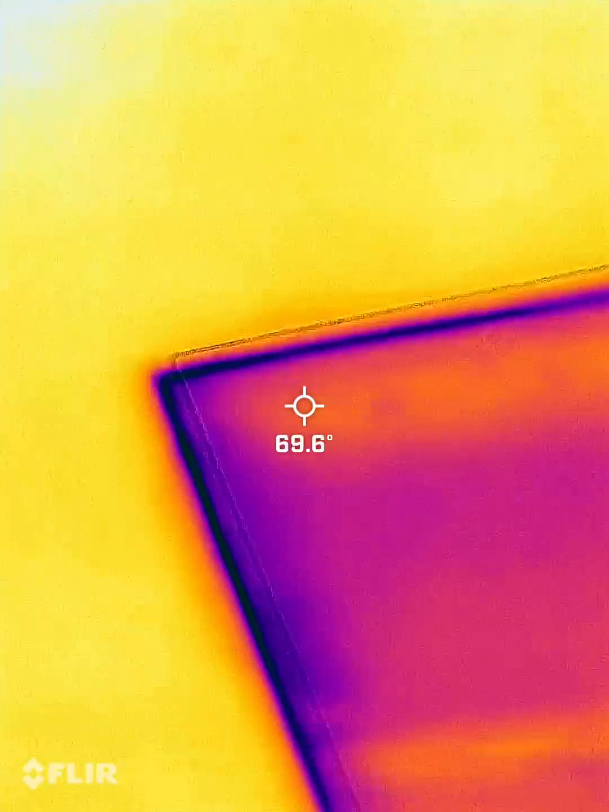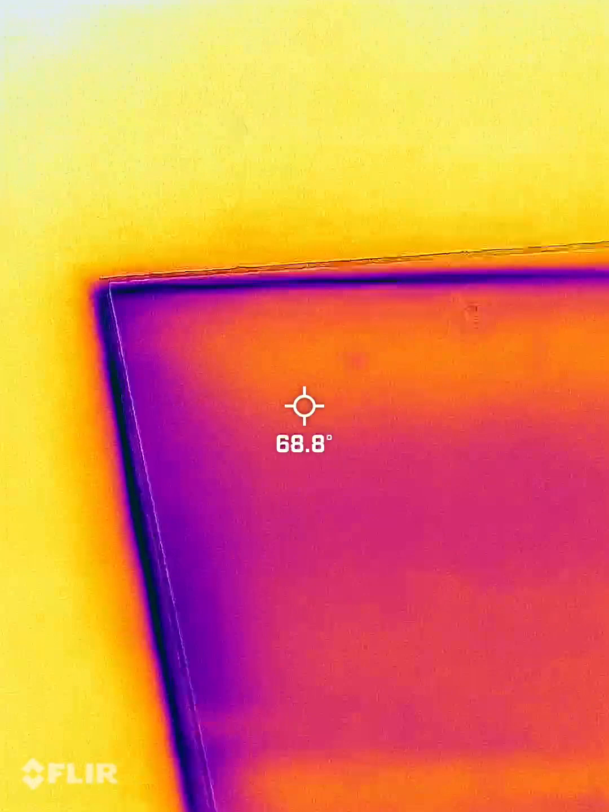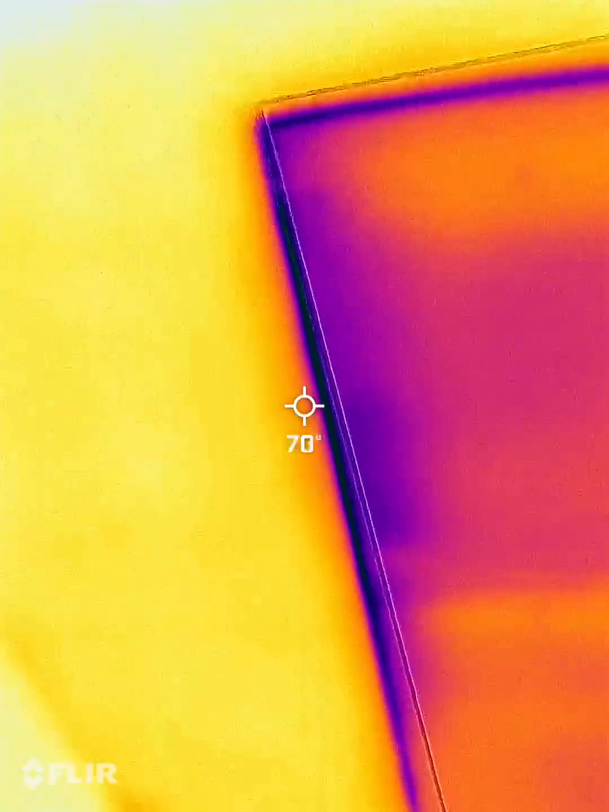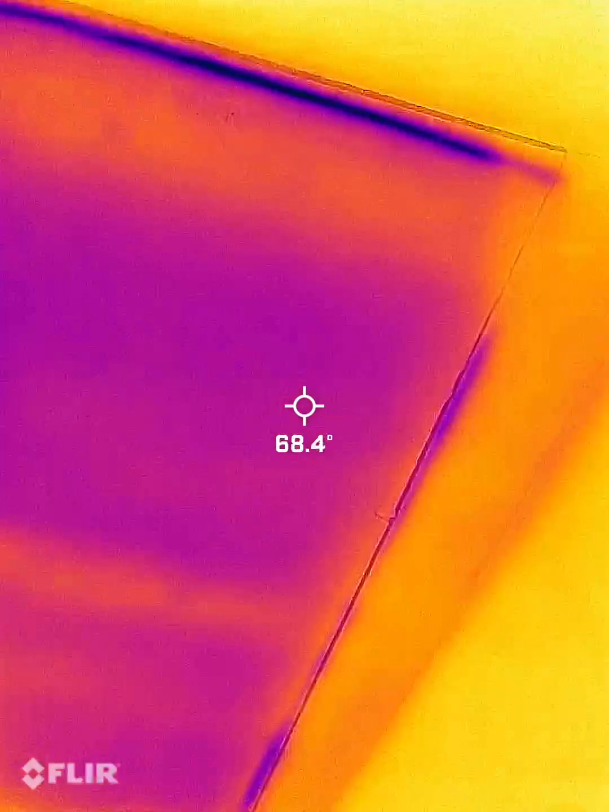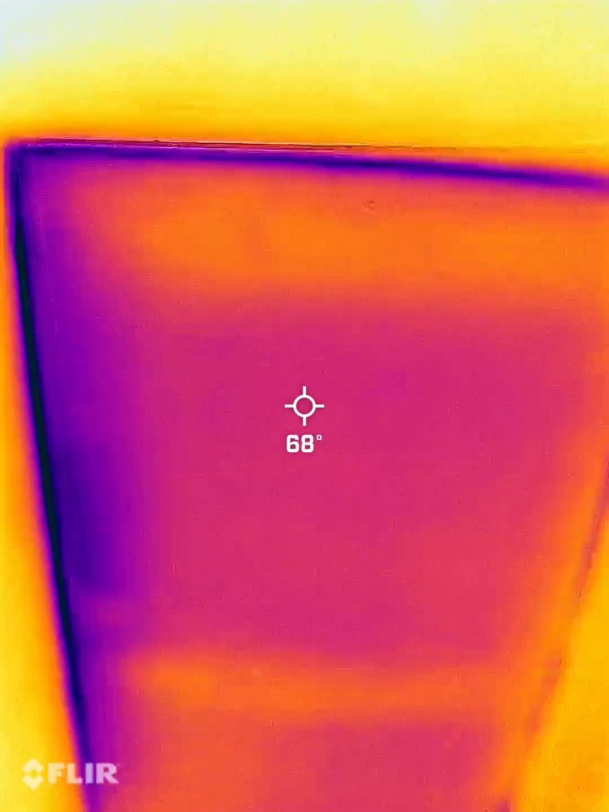This is the access hatch. It's a little bit loose. You can kind of see where some air is coming in, some cold air. Probably not weather stripped. Not insulated as well.